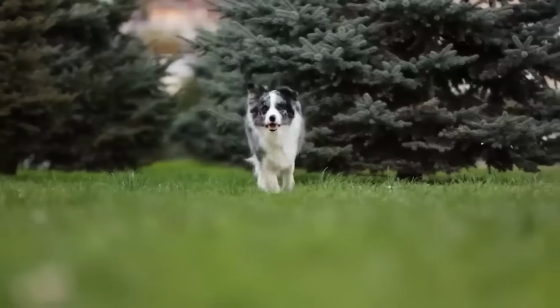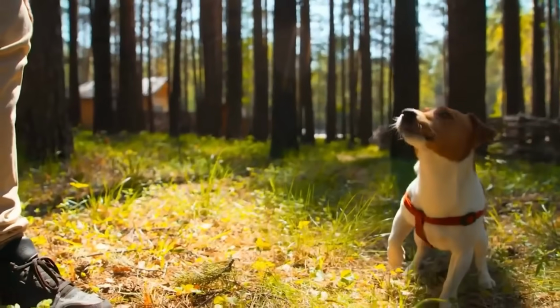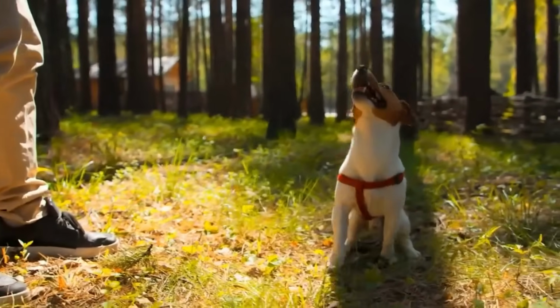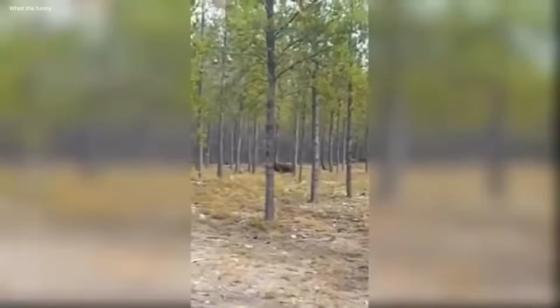One sunny day, a little doggy, much smaller than the giant wolf, was playing in the forest. The doggy's fur was a blend of brown and white, and its tail wagged with excitement as it explored the forest land. But suddenly, in an unforeseen and fearful moment, the big wolf charged at the little doggy. The doggy's heart pounded and it barked in fear.